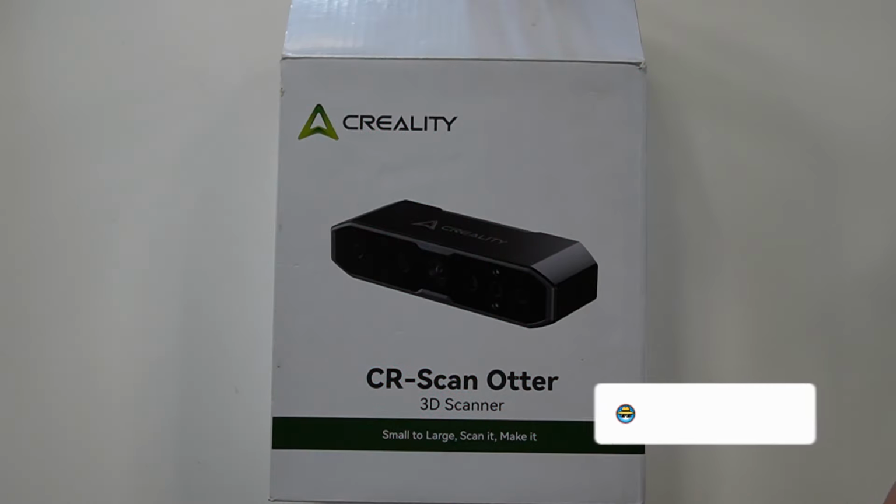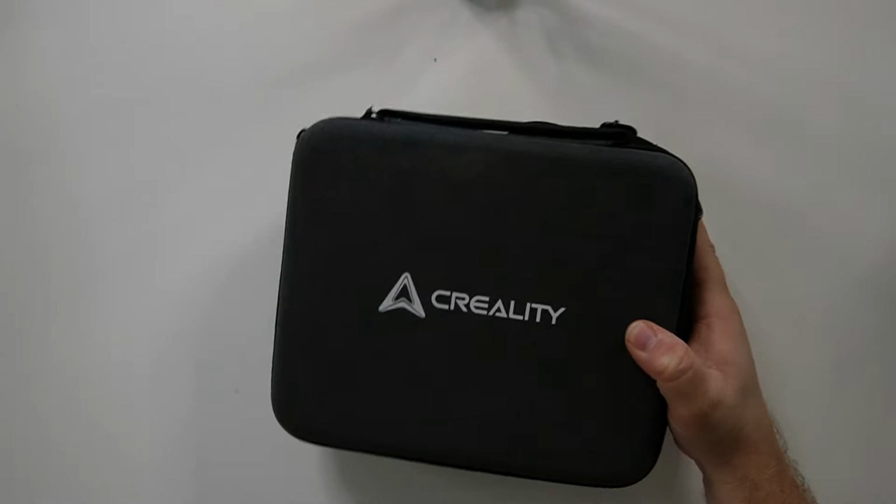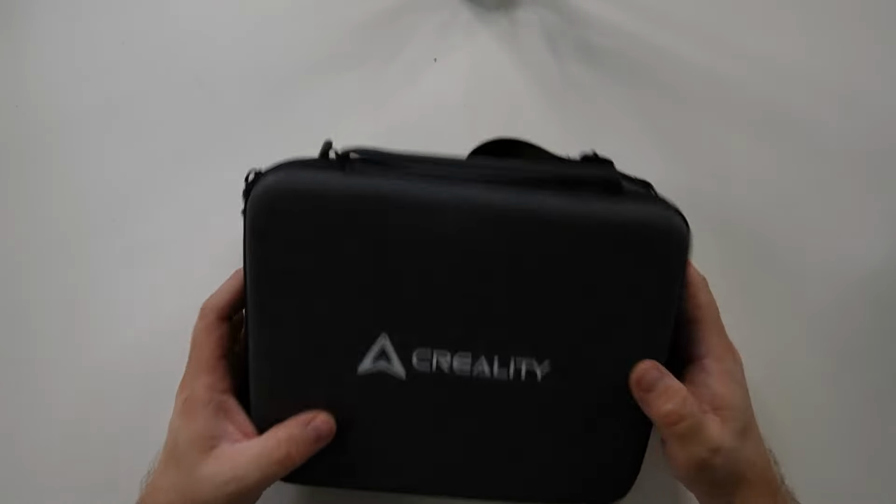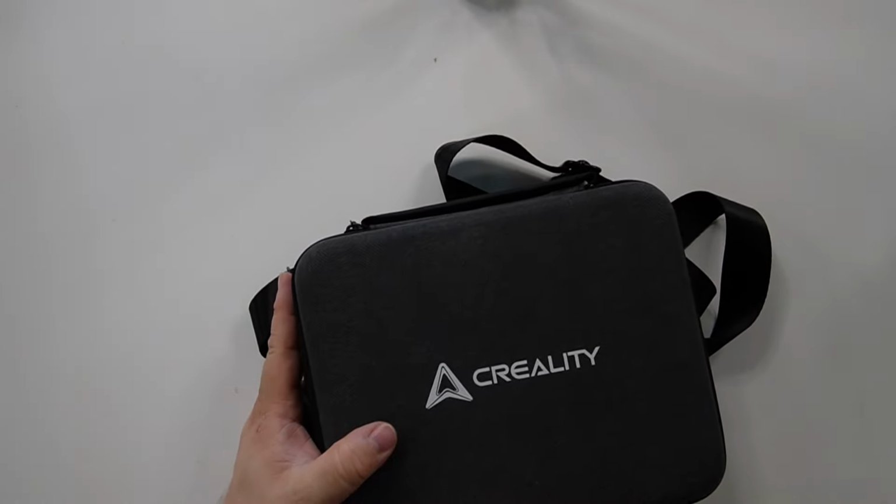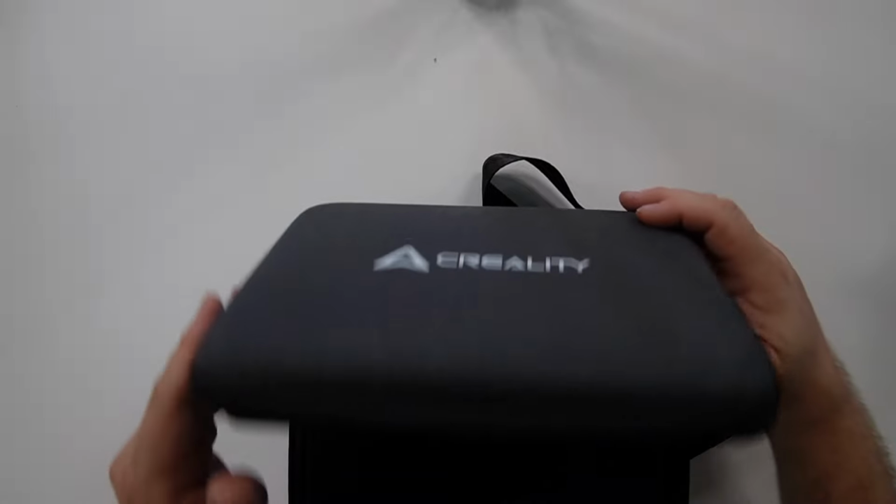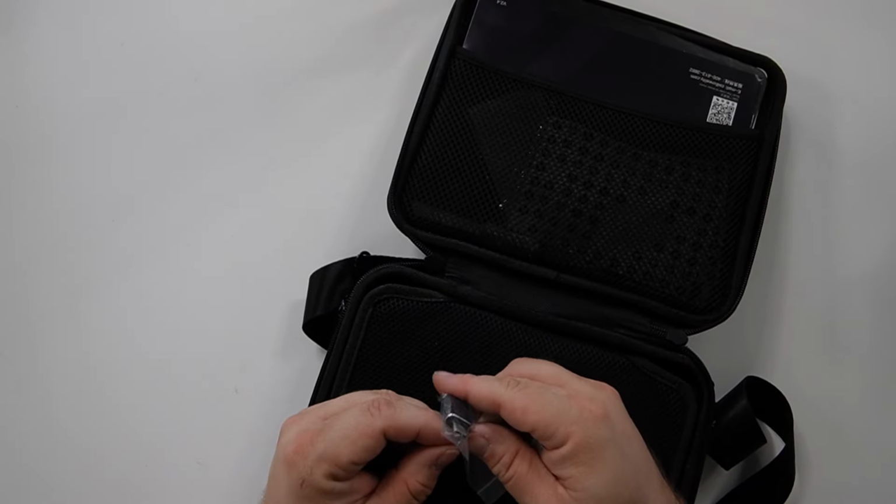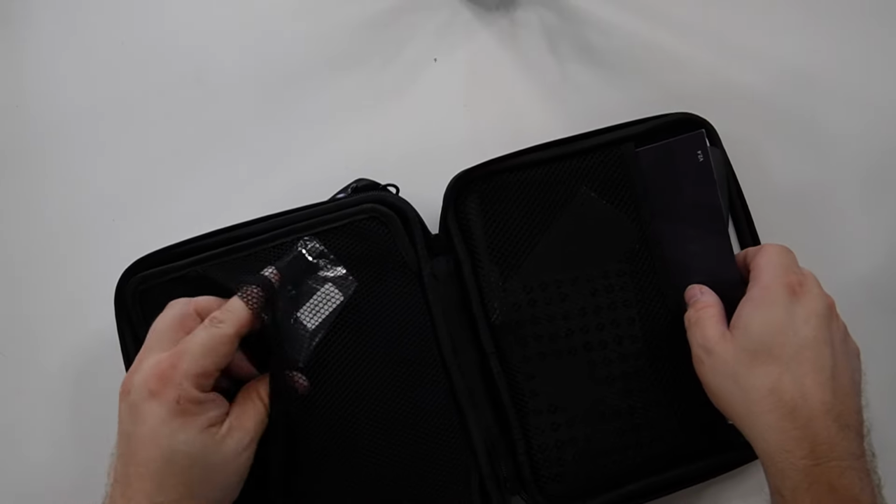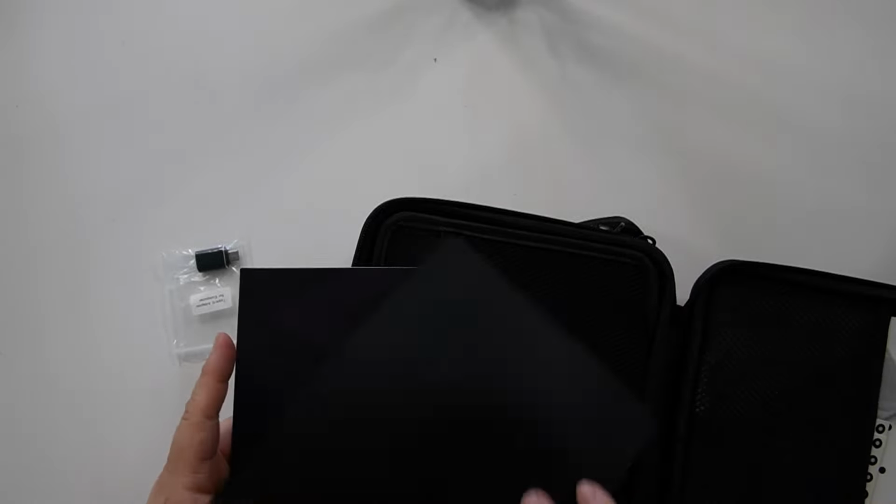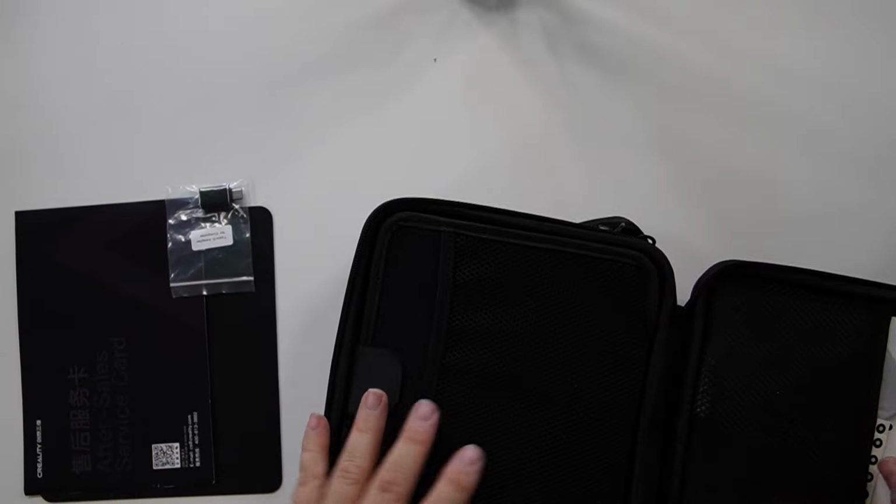All right, let's start with the unboxing. And here we go. So it comes with this really nice carrying case to store the Otter scanner. And in it, we have a USB-A to USB-C adapter. We have, let's lay these parts here on the side, a manual, an anti-slip back pad over here.